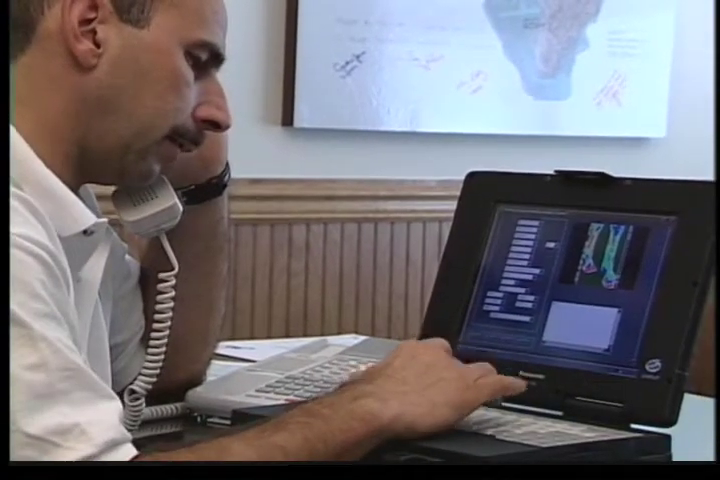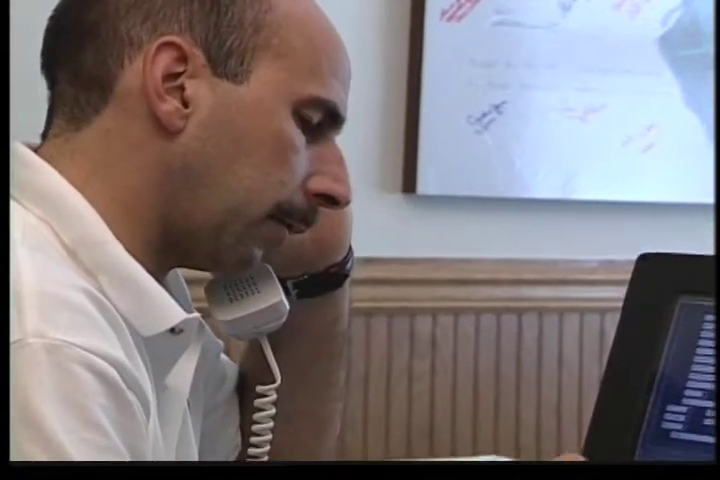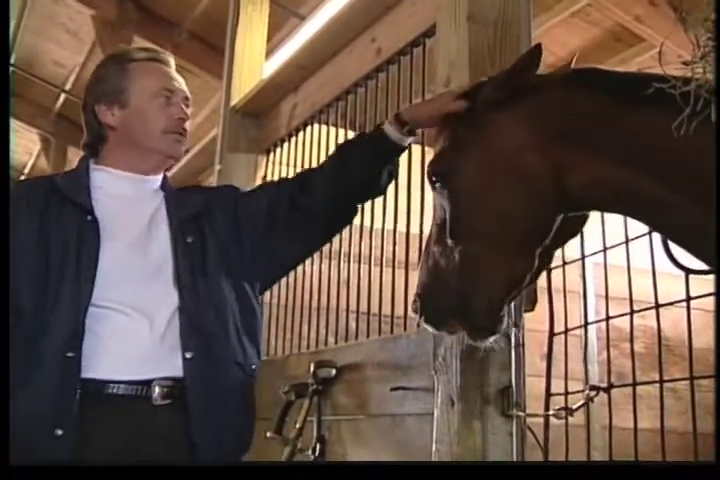Thermography will complement scintigraphy or bone scan. It also complements ultrasound and x-ray. And often we'll use these in combination to get the best diagnostic result for the patient, the horse. Add it all up, and most veterinarians find that the eMERGE Vision Thermography System pays for itself in less than 1 year. Racehorse owners like Gene Biggs believe in the system's value.